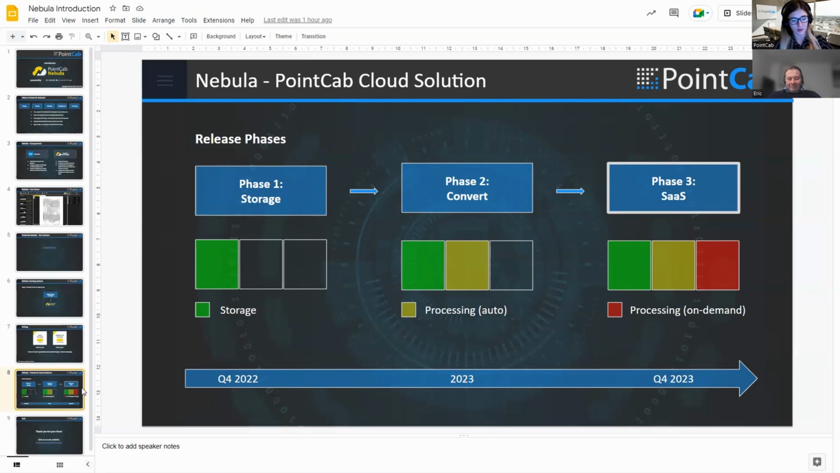But our future plan is to develop this more into the cloud side so that the converting or processing of point clouds can be done directly on the cloud. There will be no need to first process the point clouds in the desktop application; the end user will be able to do that directly on the cloud.